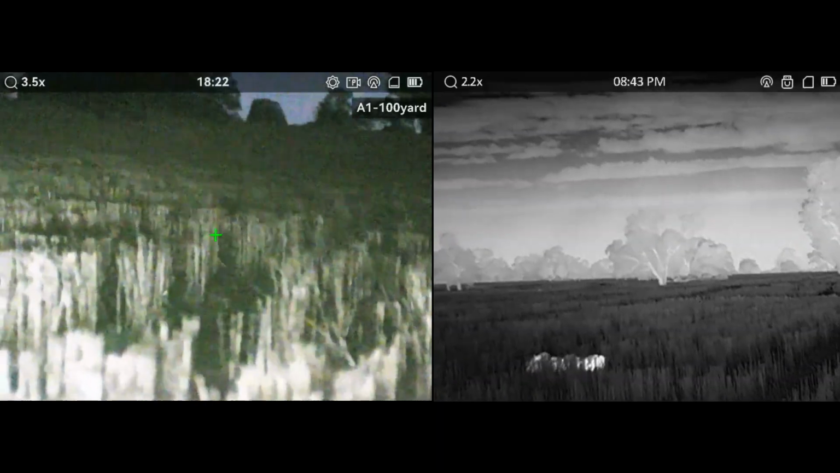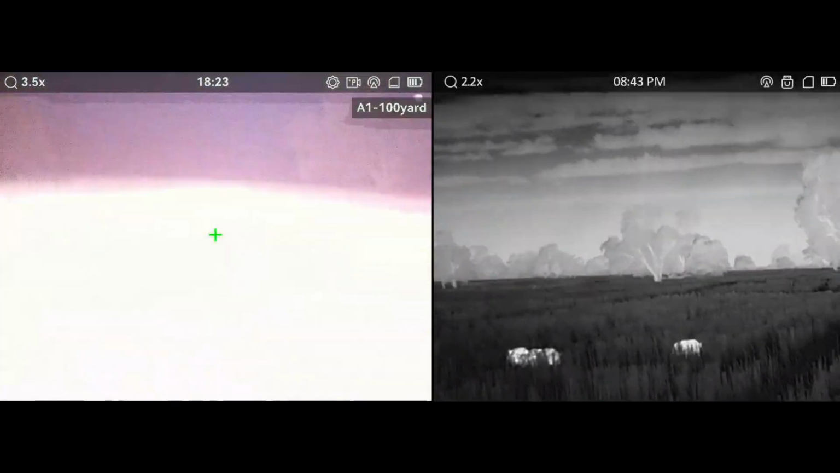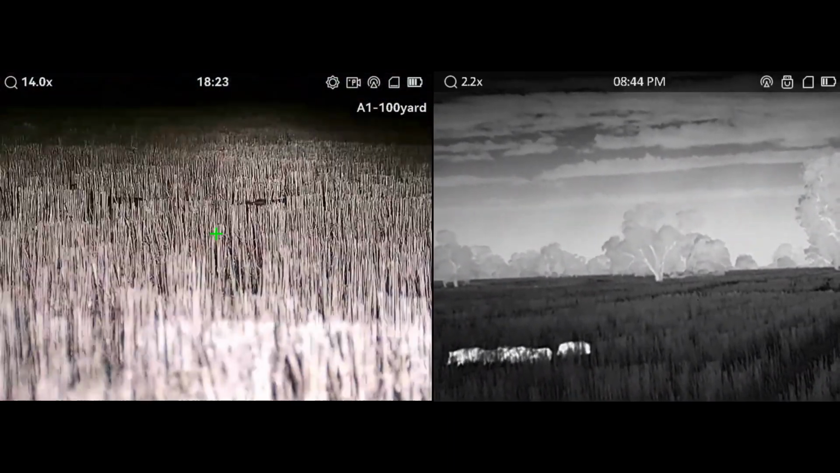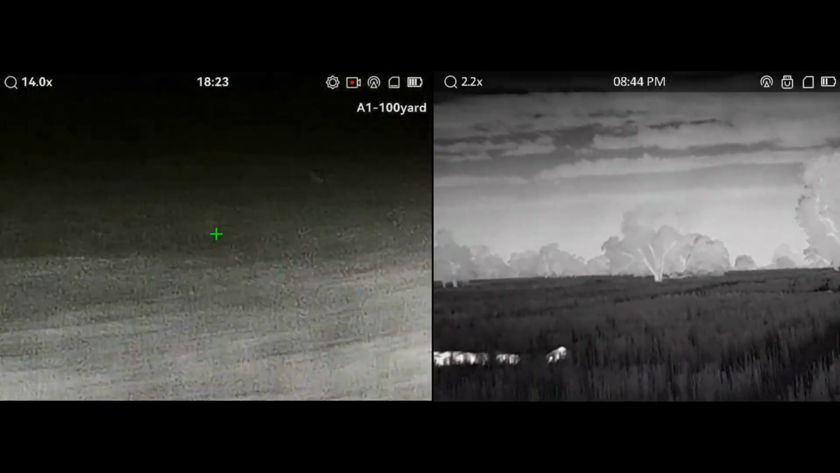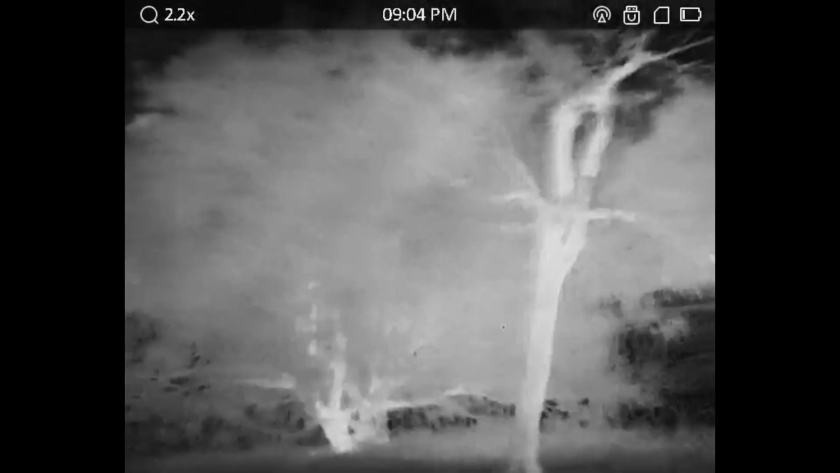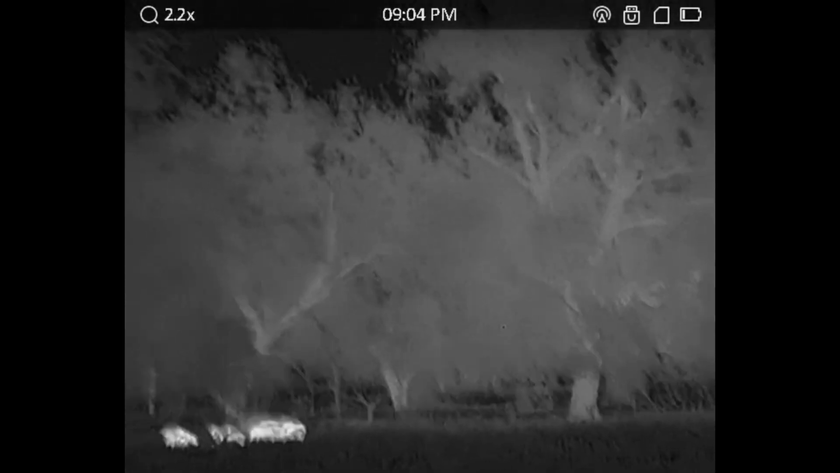So what you'll see here is I've just paired up the footage that I've got from my scope and timed it in line with what I had on the thermal. You'll notice how visible these pigs are on the thermal. You can see them in that stubble, and how you can't see them through the scope. A bit like these pigs here, you can see them nice and clear. They're in a little bit of scrub. Really easy to see through the thermal.